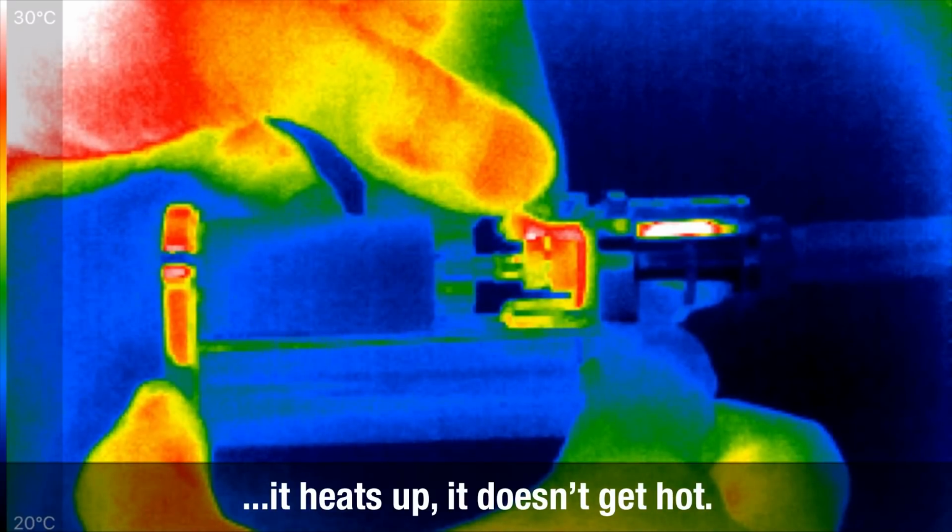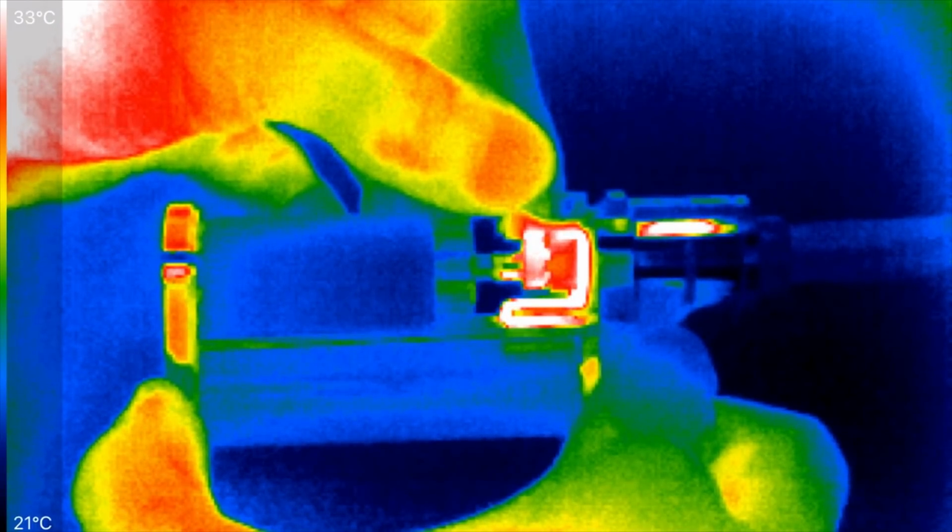And the 510 connector in the middle right here gets hot. So the strip itself that runs from the contact across and then over, that's what's getting the hottest, and then the 510 is getting hot next.